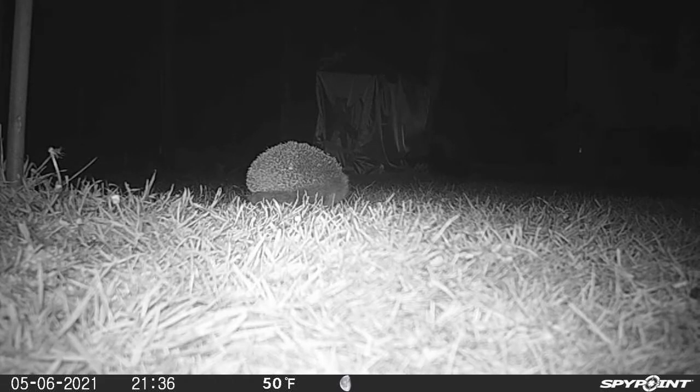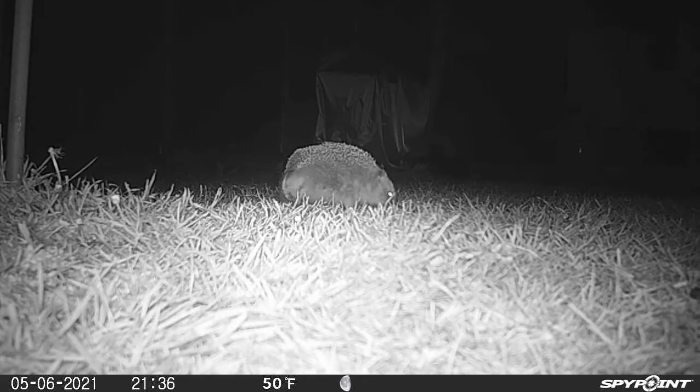This is Fleabag. You might remember him from last night. He keeps scratching and walking at the same time. It looks like he's nearly about to fall over, bless him. But he's stumbling through and enjoying a good meal.